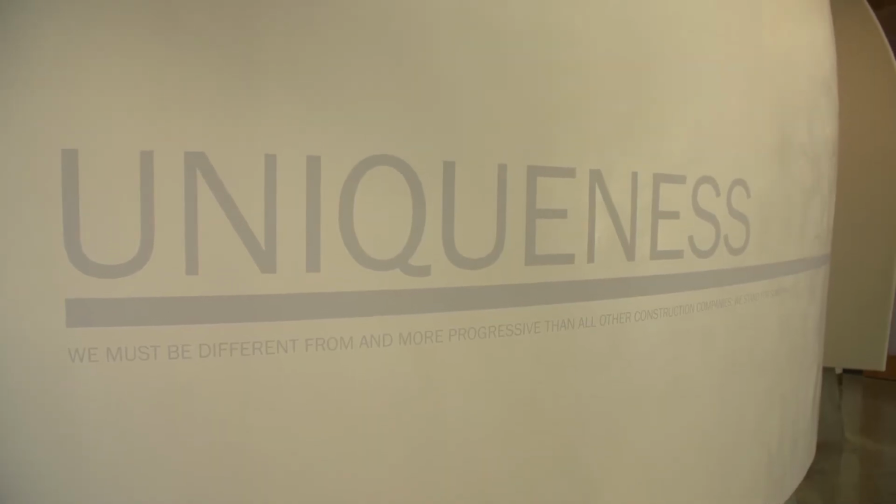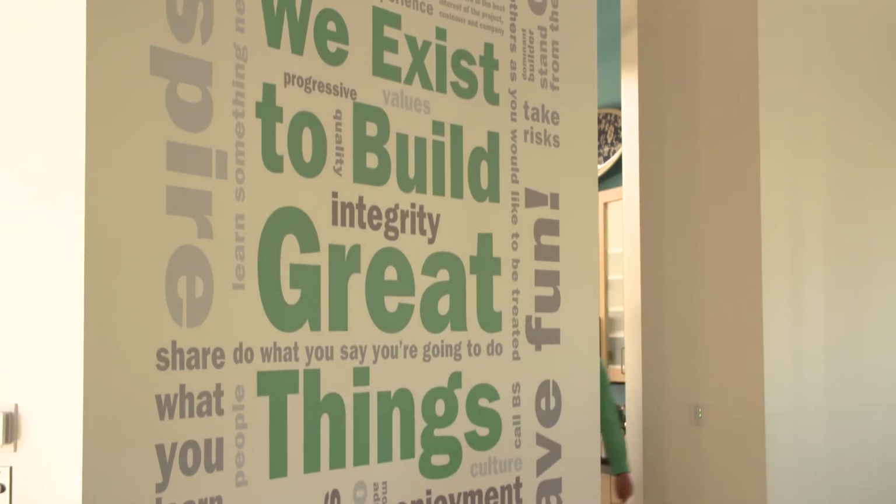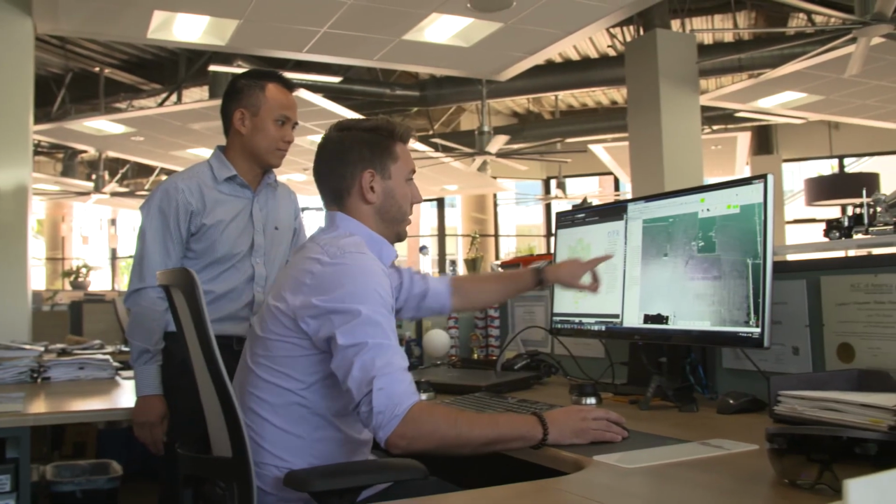At DPR, one of our core values is Ever Forward, and that's always about pushing the envelope and improving and learning and educating ourselves and really pushing the industry forward. And that is definitely what we try to do with our scanning. We're always looking for new ways to use it.